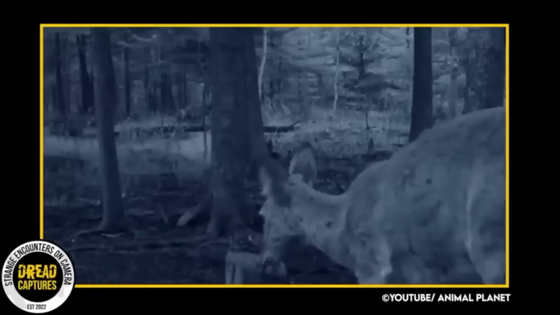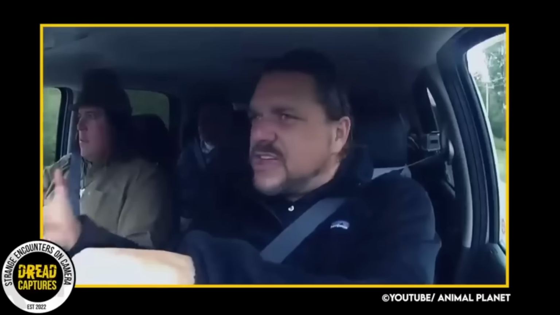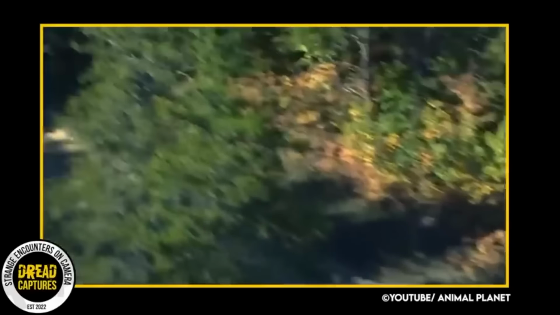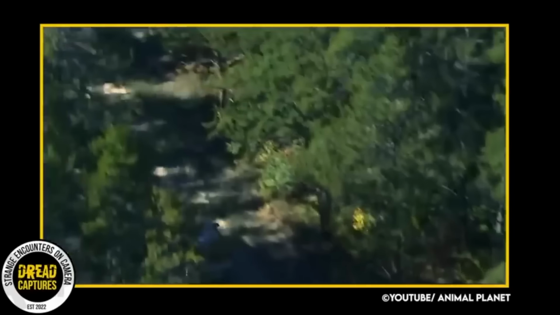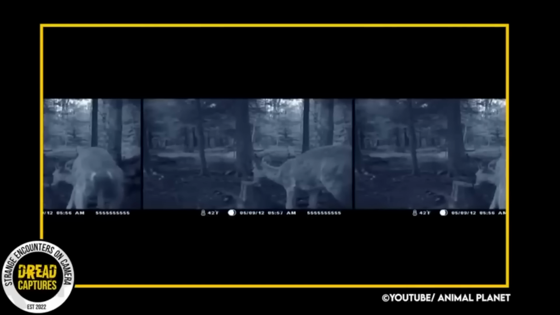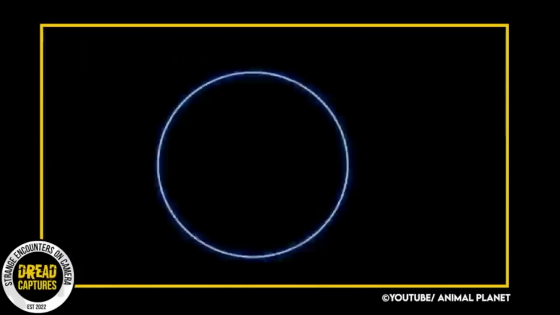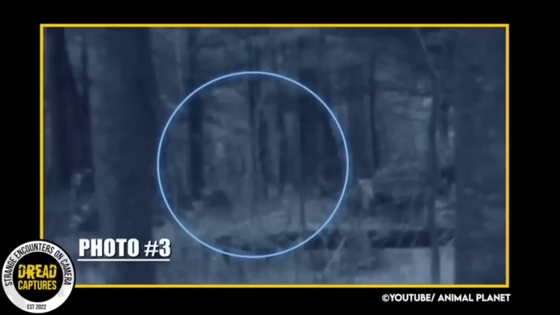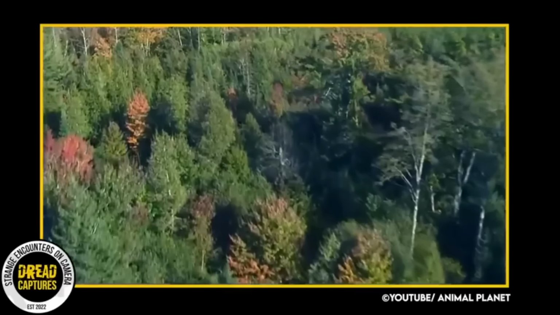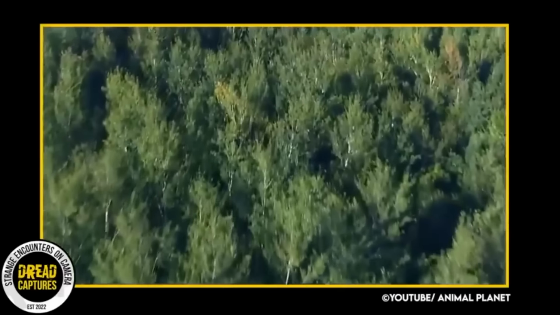But this next trail cam capture is a pretty convincing one. A hunting guide named Craig Salk, who owns 80 acres of land in the Upper Peninsula in Michigan, has put up trail cameras on various parts of his property. He just loves to track the game that is moving through the woods. Craig caught a figure in the background of one of his trail cameras, and it's either a human or a Bigfoot.